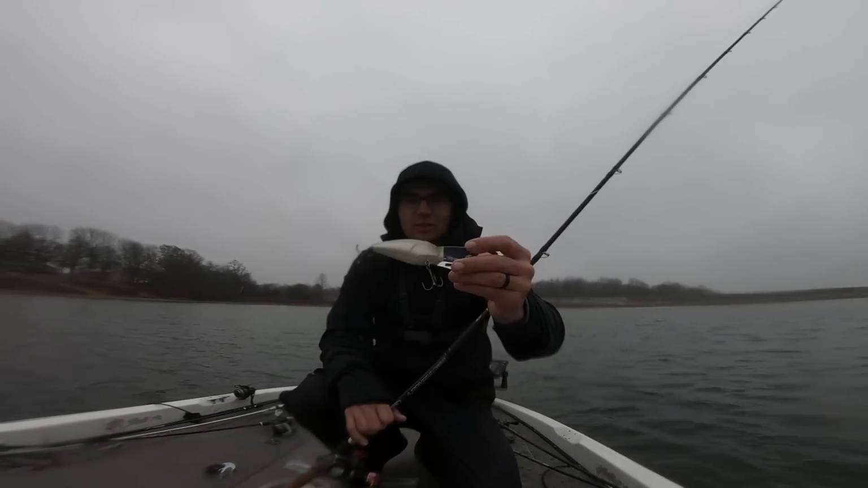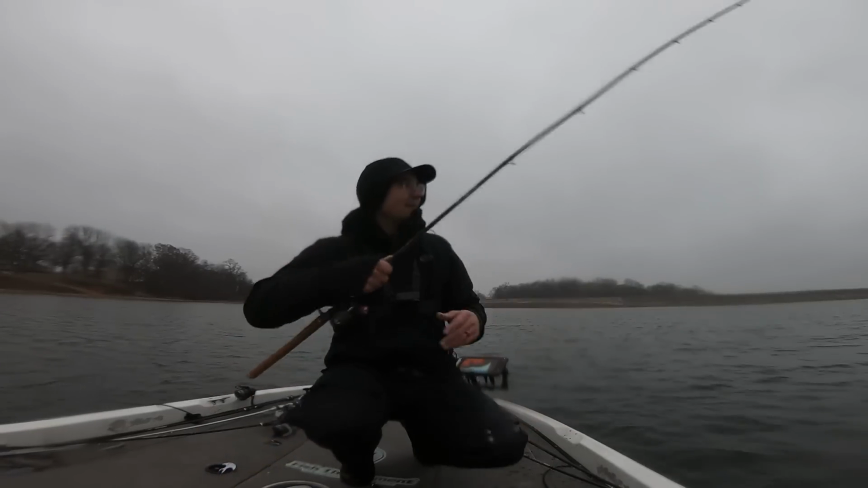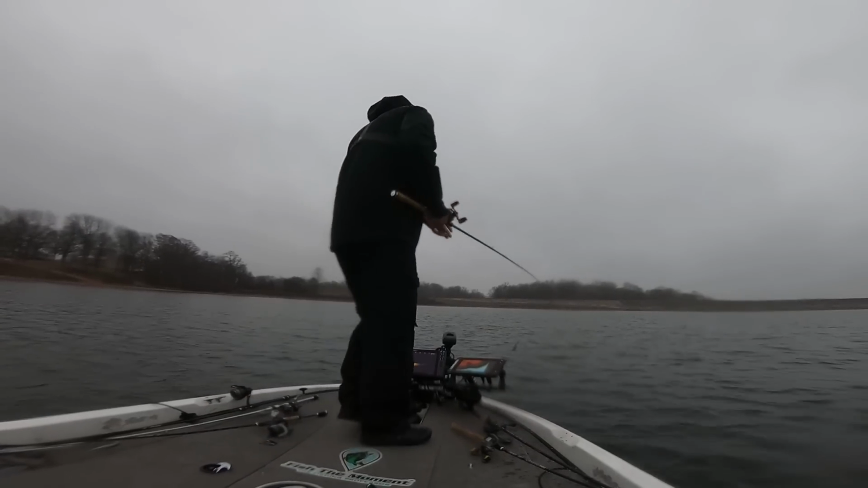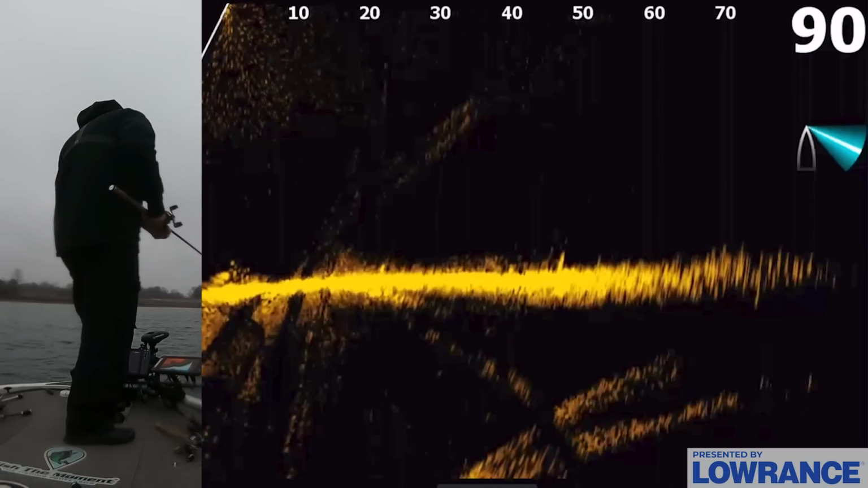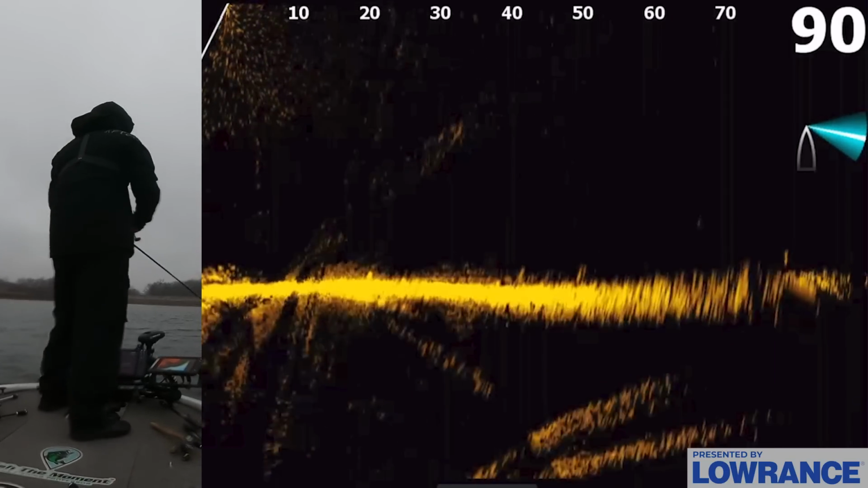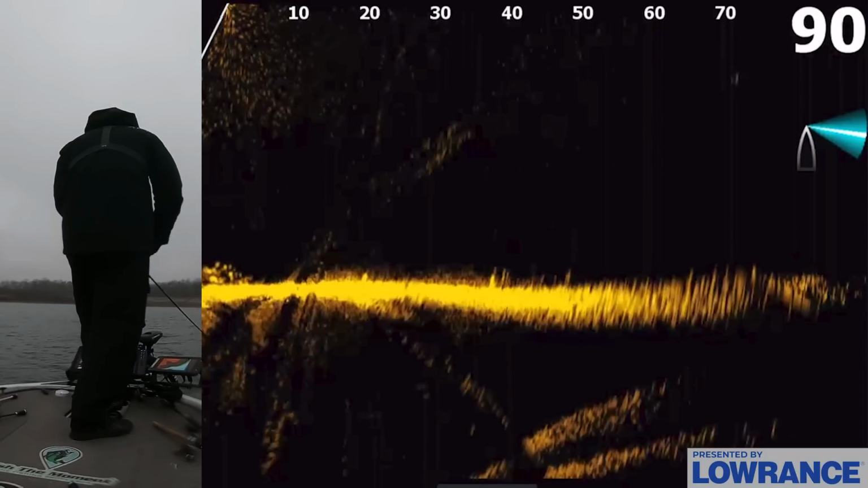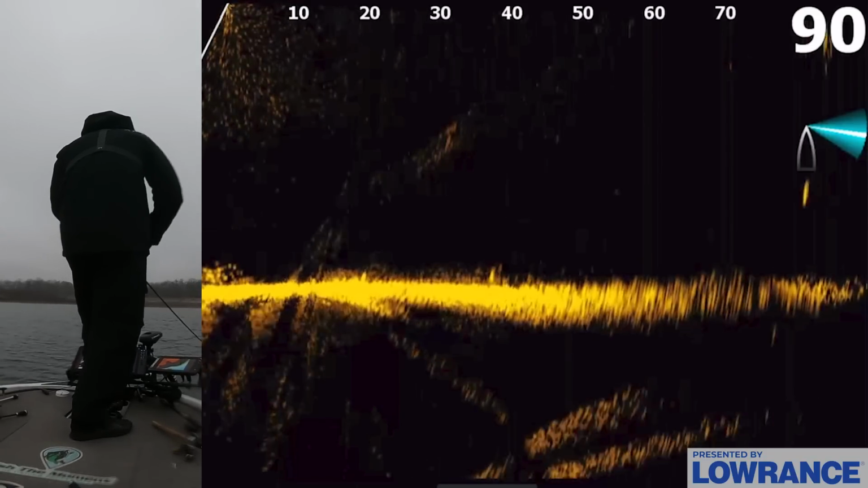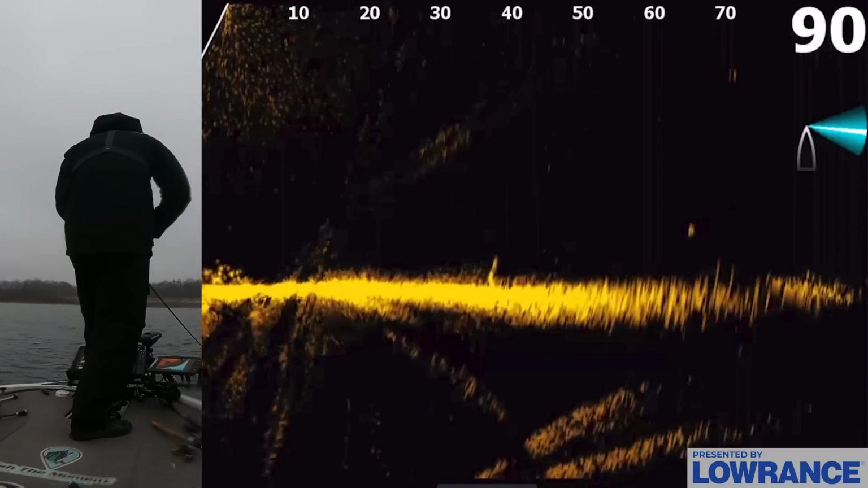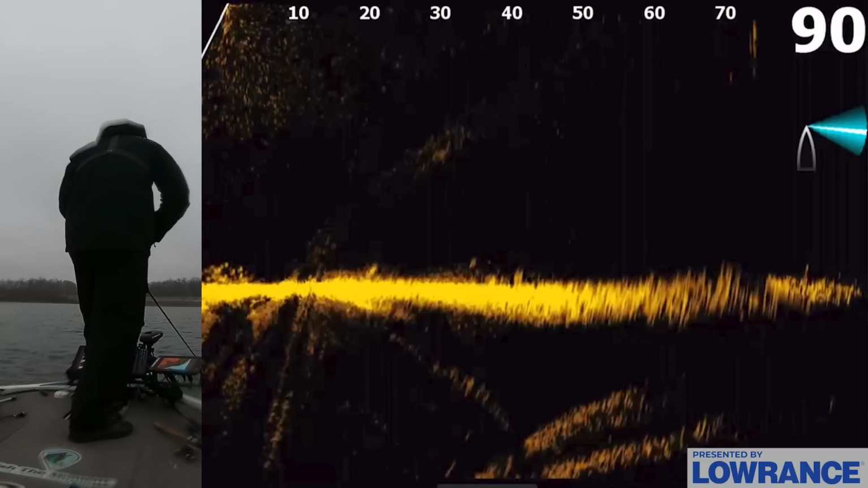I've been trying to learn the minnow game this winter a little bit more, but I don't know, guys. Last year I was absolutely crushing them on a crankbait when everyone else was saying minnow, minnow, minnow. And even right now in the winter, I'm catching them cranking when everyone else is trying to throw jig head minnows. So I don't know. I love throwing a crankbait. I feel like it gets me good bites. When you find the right spot, you can get a lot of bites.